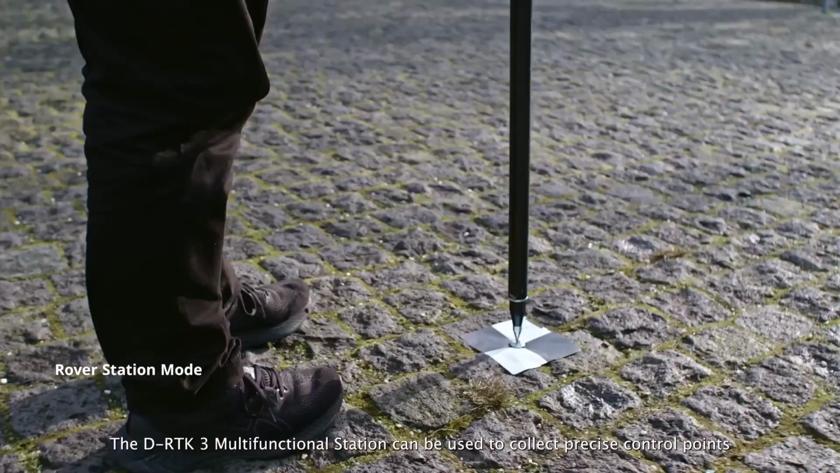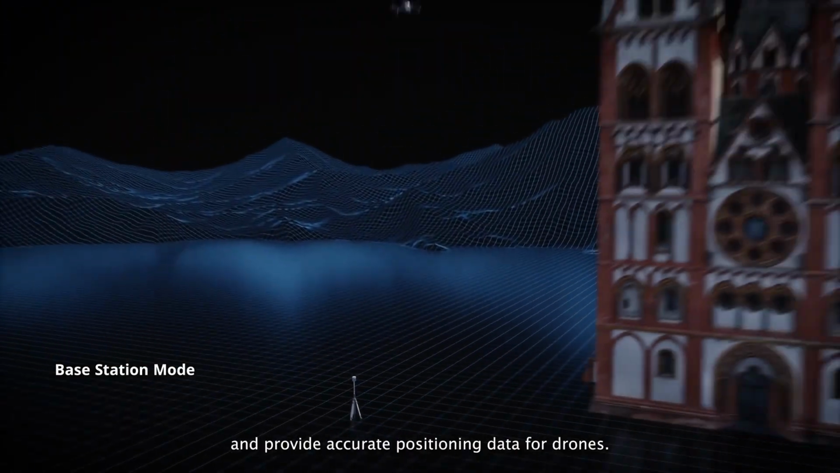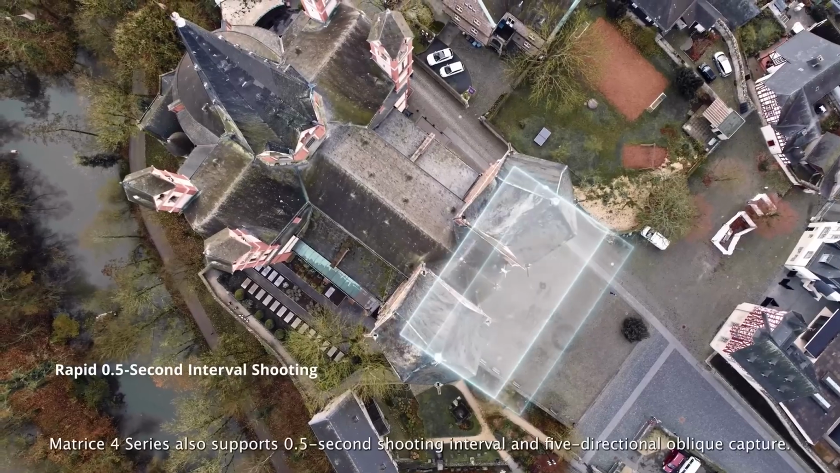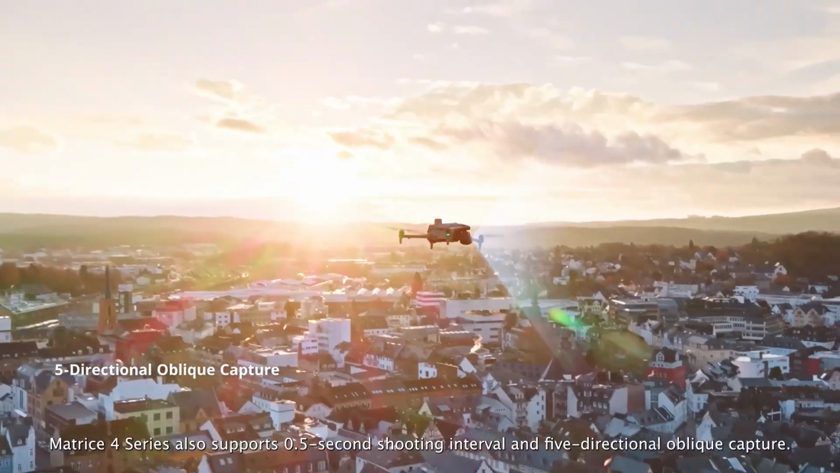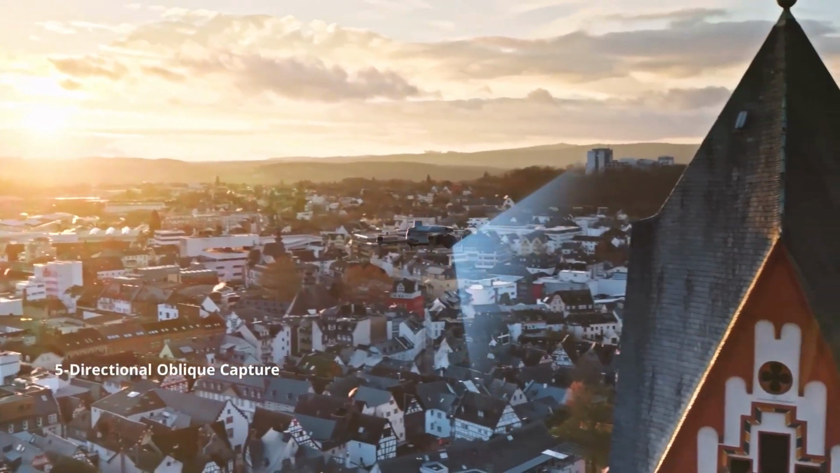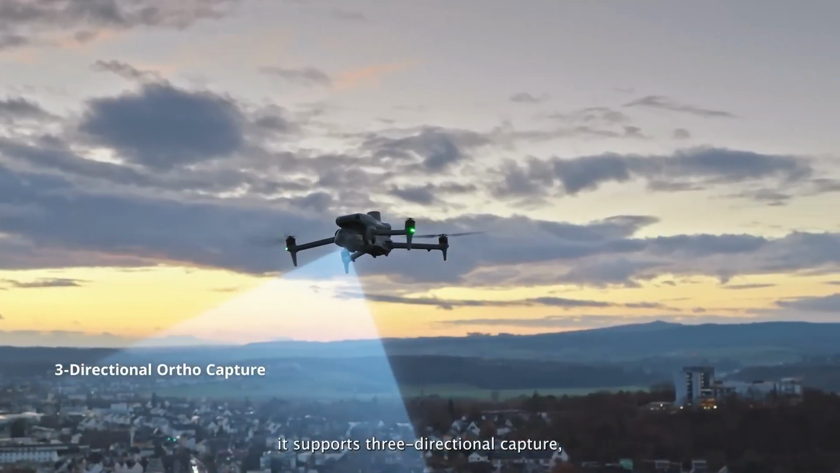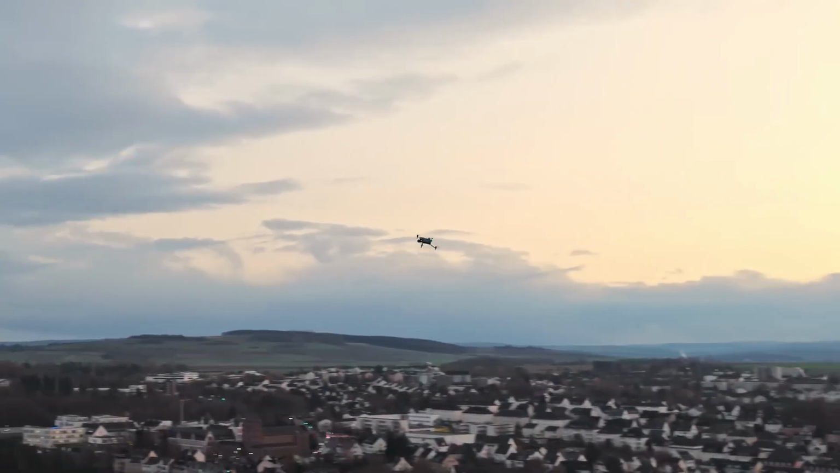The DRTK3 multifunctional station can be used to collect precise control points and provide accurate positioning data for drones. Matrice 4 series also supports 0.5-second shooting interval and 5-directional oblique capture. For 2D orthophoto missions, it supports 3-directional capture, providing unparalleled accuracy and speed.